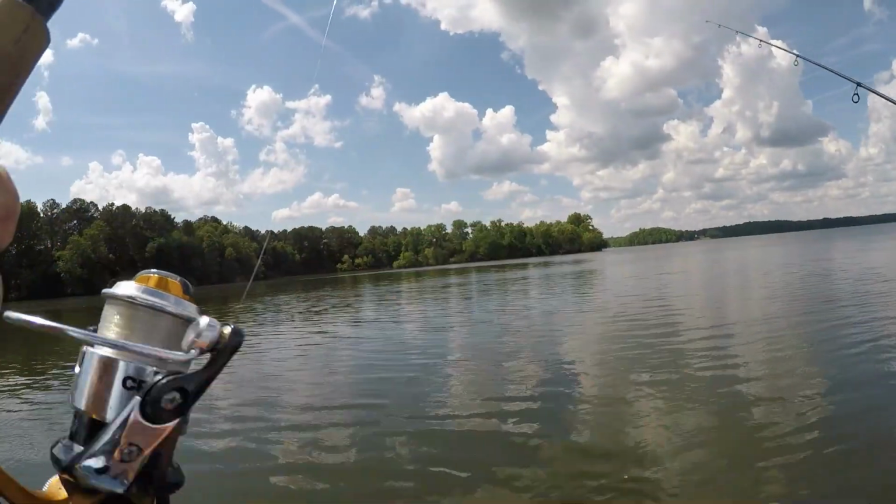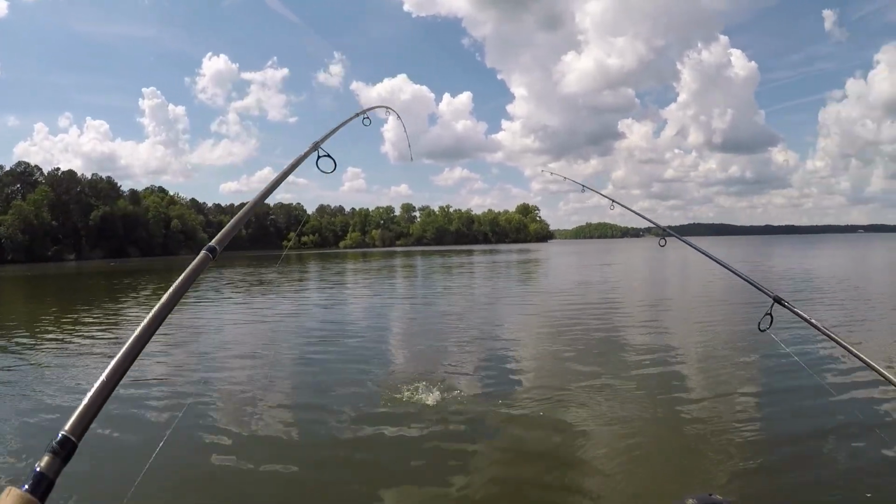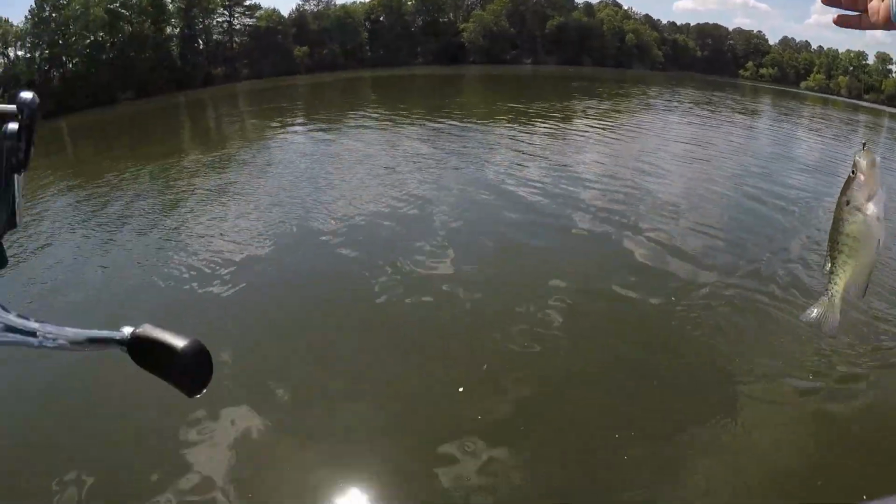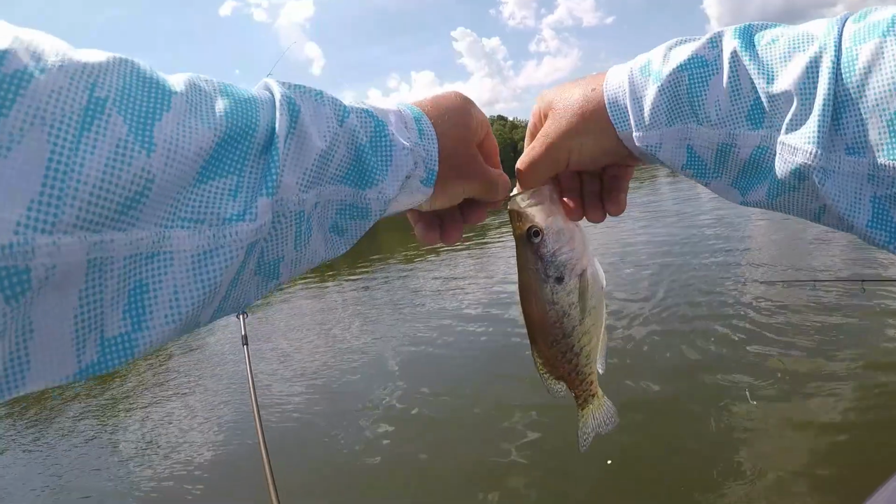That hit like a crappie. That's because it's a crappie. That's a keeper too. They got a little meat on them. I got a little more meat, but